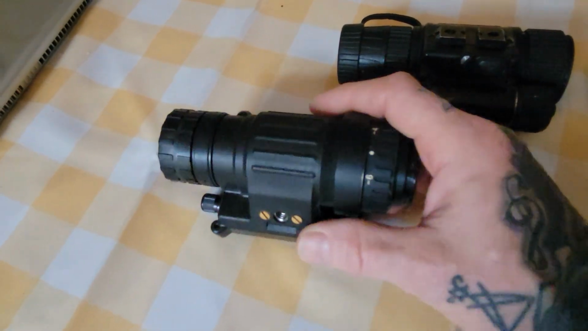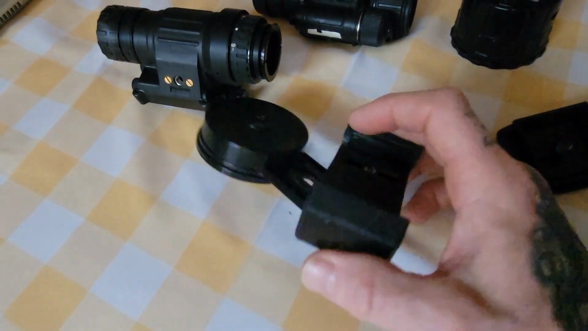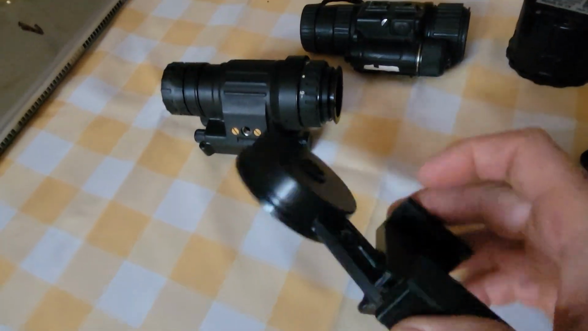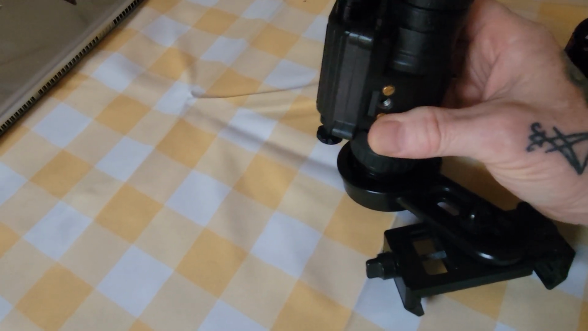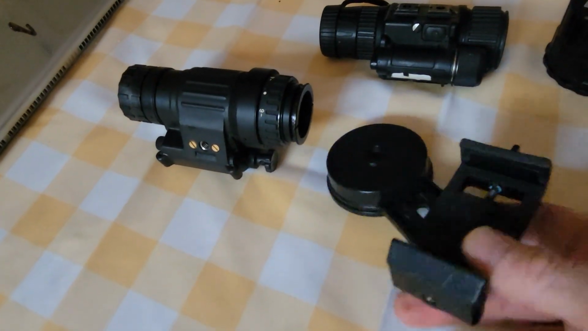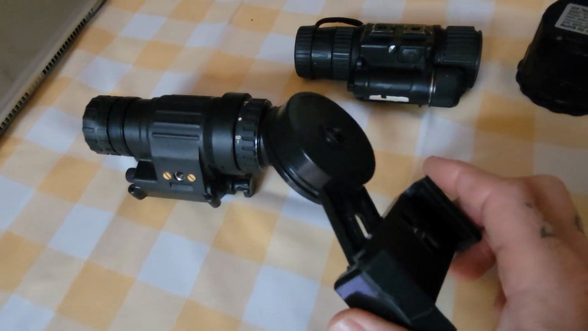So what I do with this is I used to use one of these. This is a cell phone adapter, which you can take and it hooks directly onto the Gen 3 scope. And then on the back, you just place your phone in, you focus through there, and you're good to go.